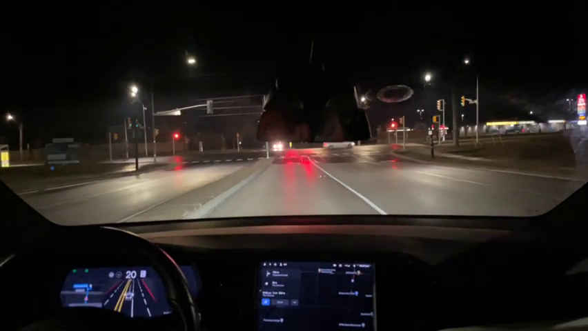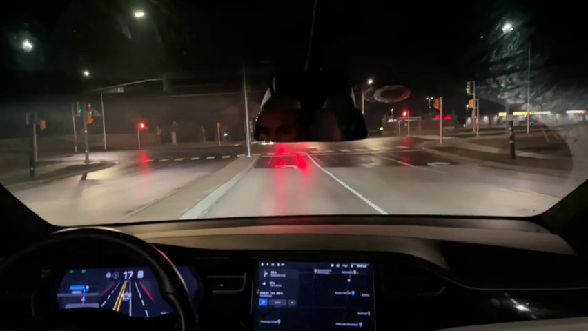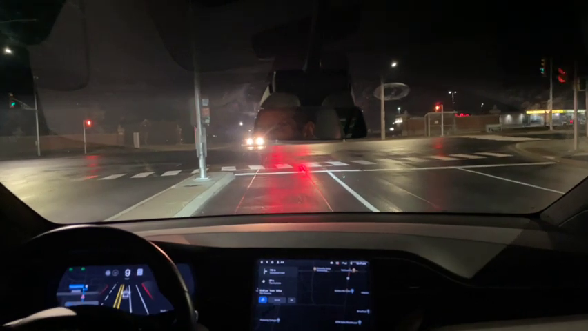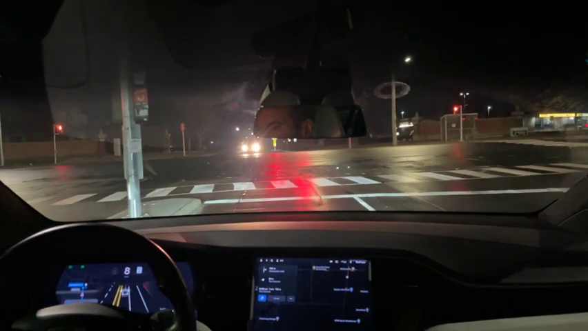So, there you go. And you know what? I keep forgetting to press that little snapshot button. Because in a situation, you just want to get out of the situation safely. And then, after the fact, I press the button. Maybe I'll circle back there and try it again.